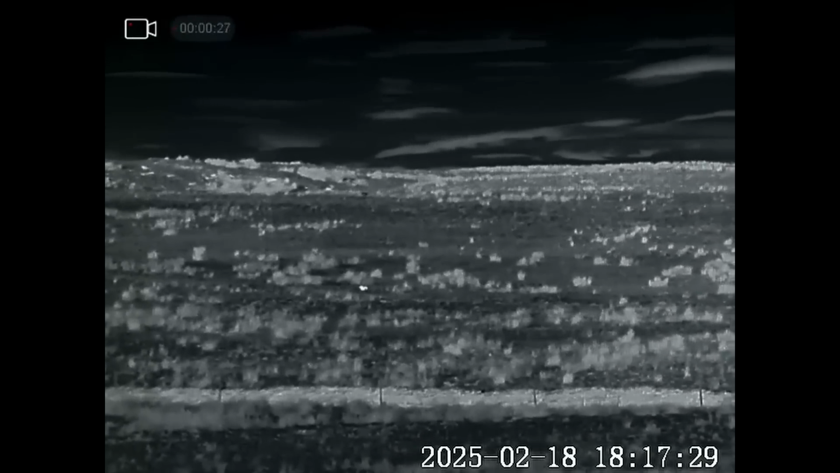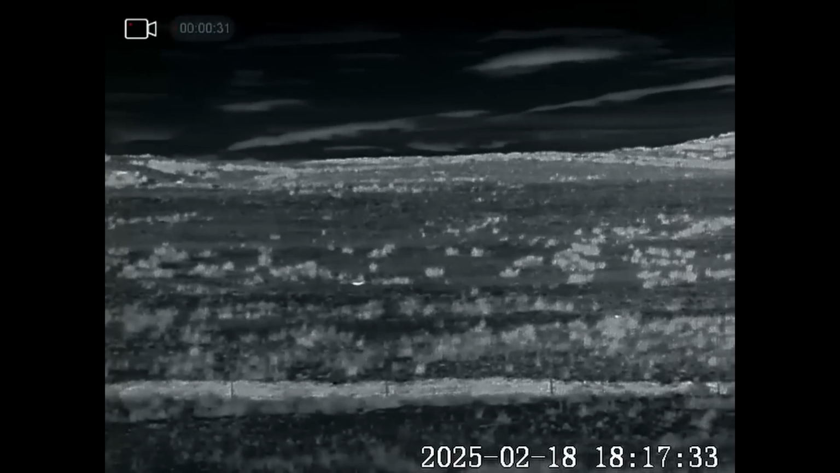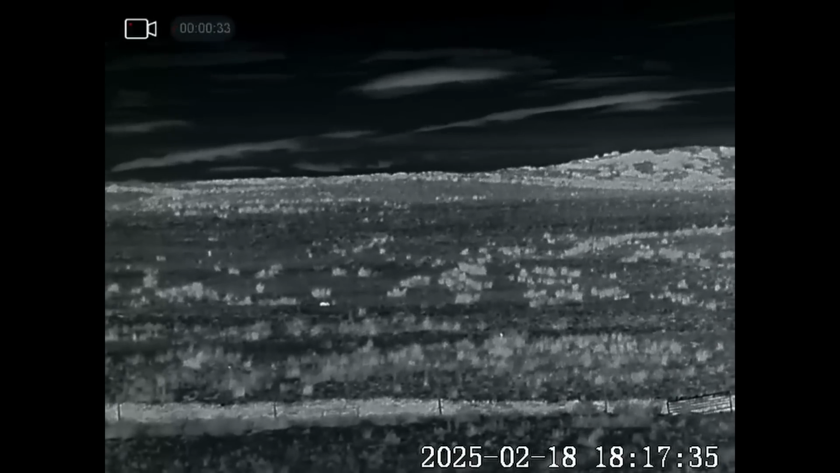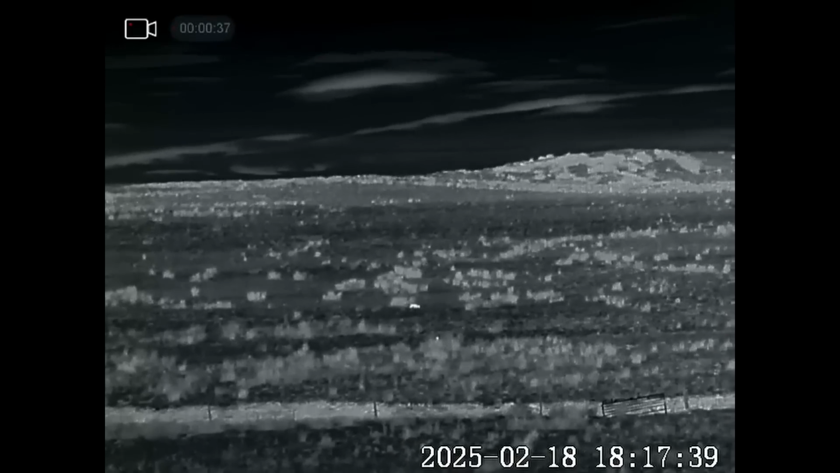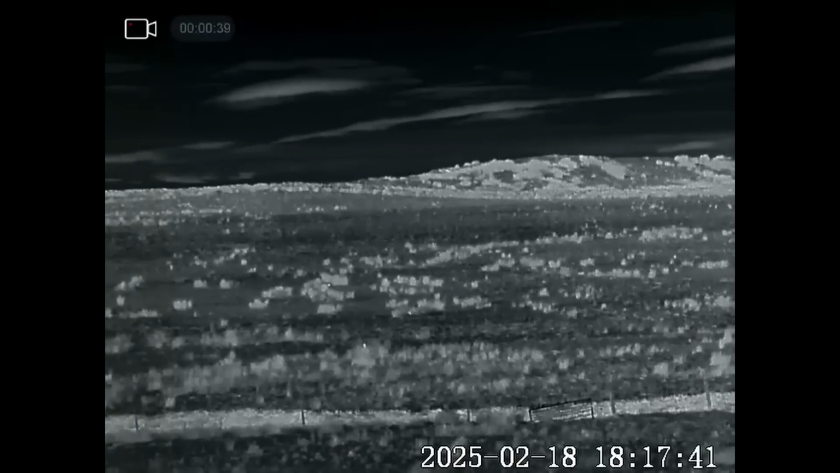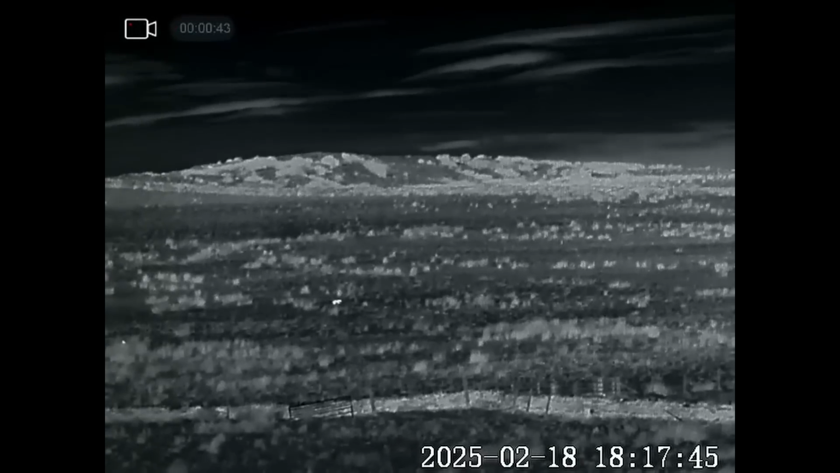Badgers don't actually hibernate. They go into something called torpor. It's basically their metabolism slows right down. But if they're hungry, they can come back out. Normally they do it in sort of warmer conditions. So it's really cold tonight. So these must have been really hungry.